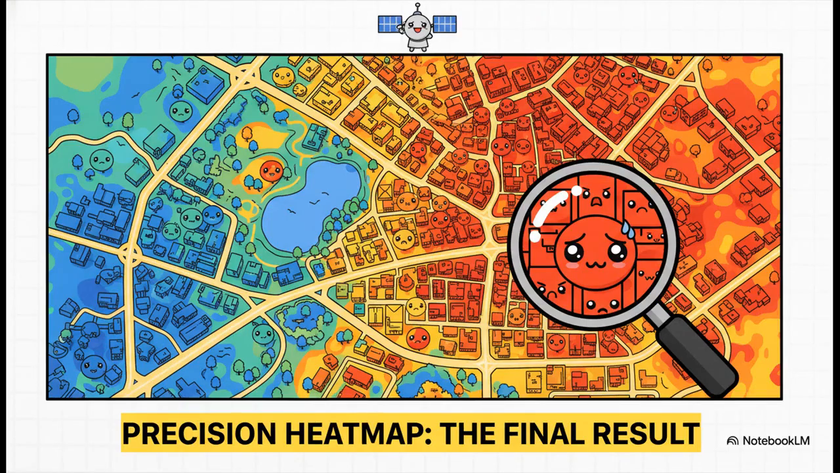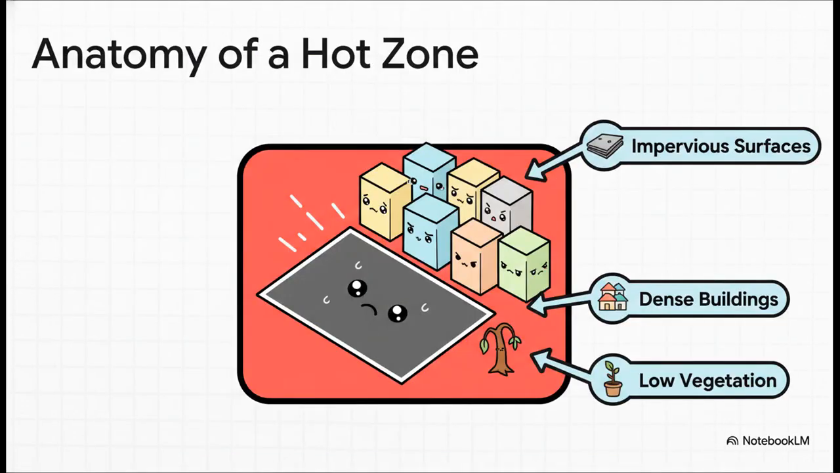And then, after all that processing, bam! This is what you get. A crystal clear, high-definition heat map. Suddenly, you can see exactly which streets, which blocks, which neighborhoods are suffering the most. The invisible killer? It now has an address. And when you look at these maps, the patterns just jump out at you. The hottest zones are always packed with asphalt and concrete. They have almost no trees or green space, and they're full of those urban canyons. And the most tragic part? These are very often the same neighborhoods where the most vulnerable people live.